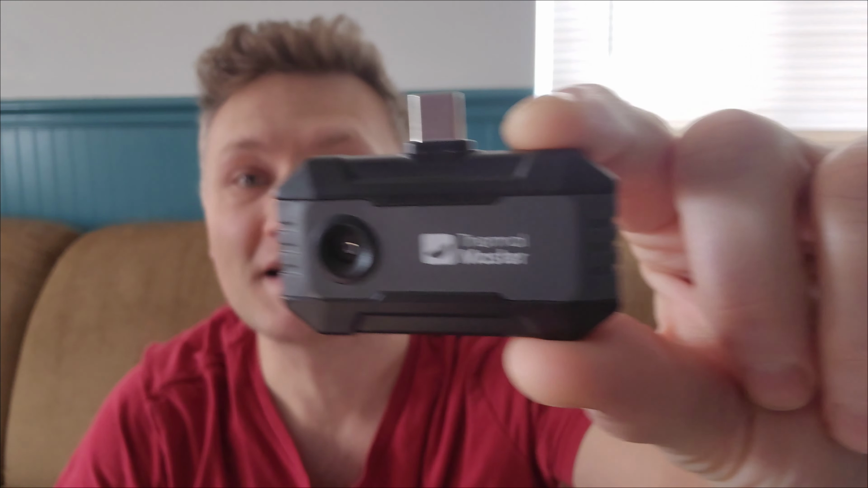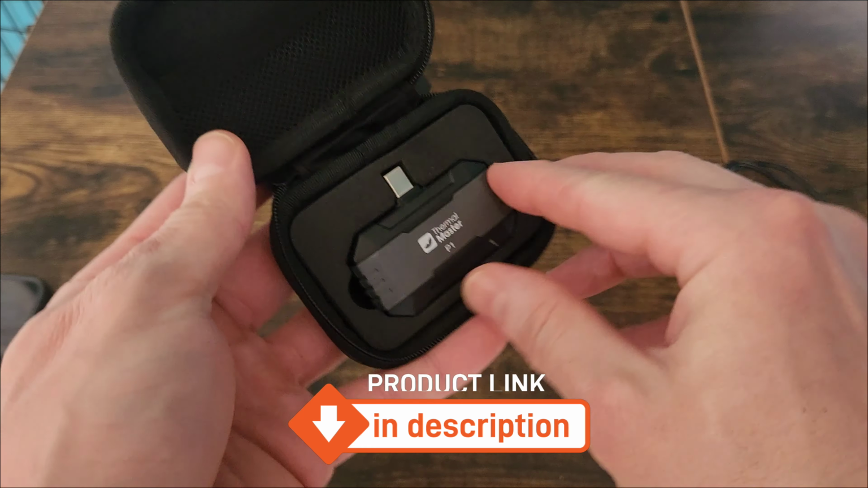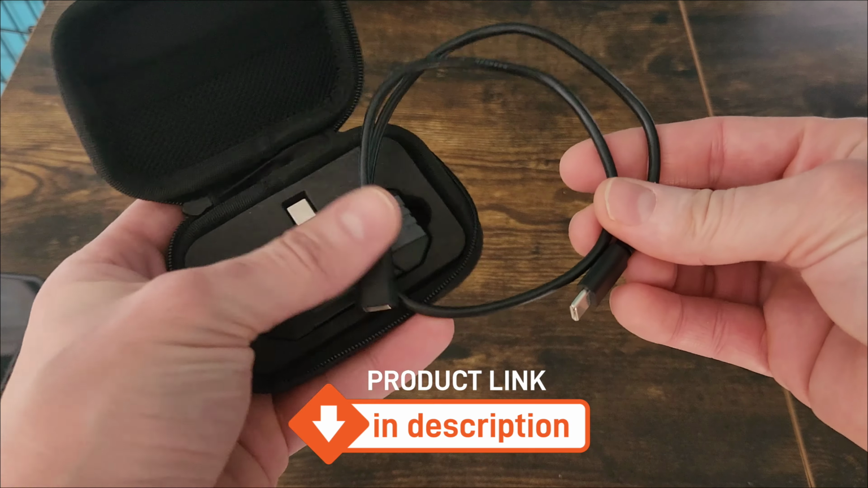Hey guys, this is the Thermal Master P1. It's a device that will convert your smartphone into a thermal imaging camera. It comes in this really nice case and extension wire. If you don't want to directly connect it to your phone, you can use this extension cord right here.